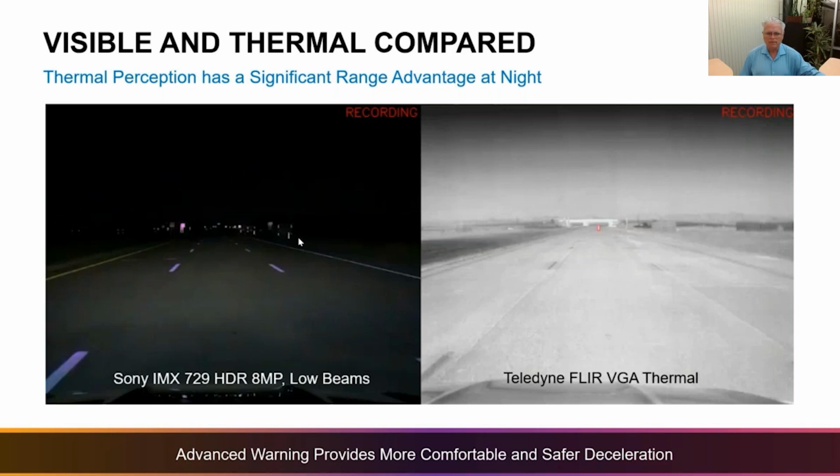This is consistent again with the FMVSS 127 test requirements. We used a high dynamic range visible camera. So essentially the visible cameras, excuse me, that are used on vehicles today. That basically gives you the best of visibility in a wide variety of lighting applications.